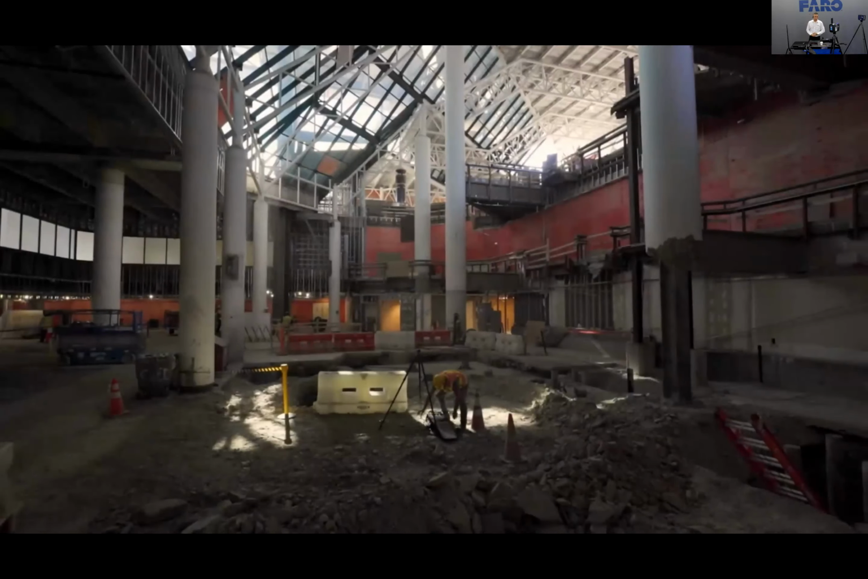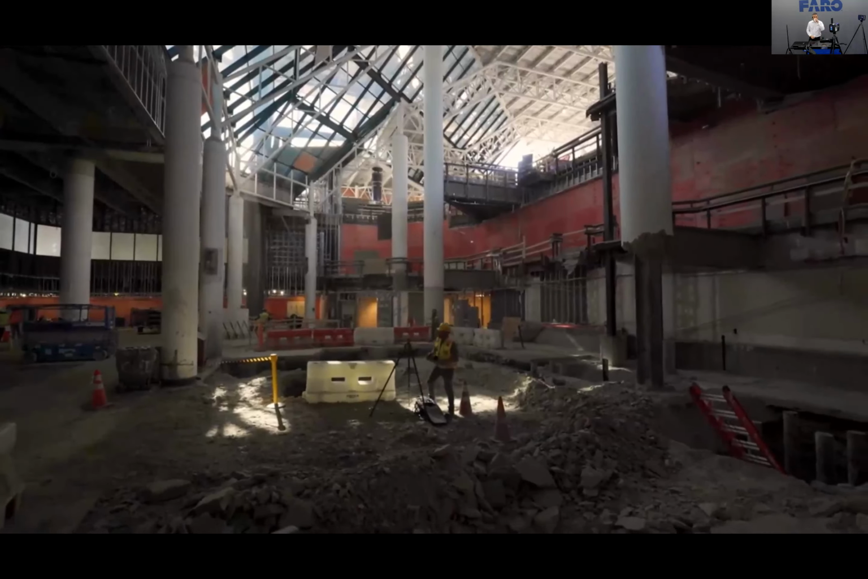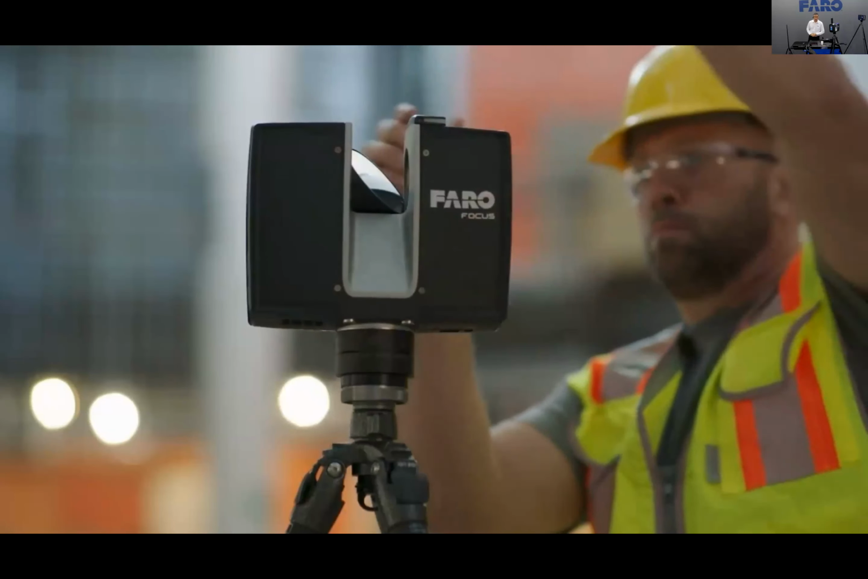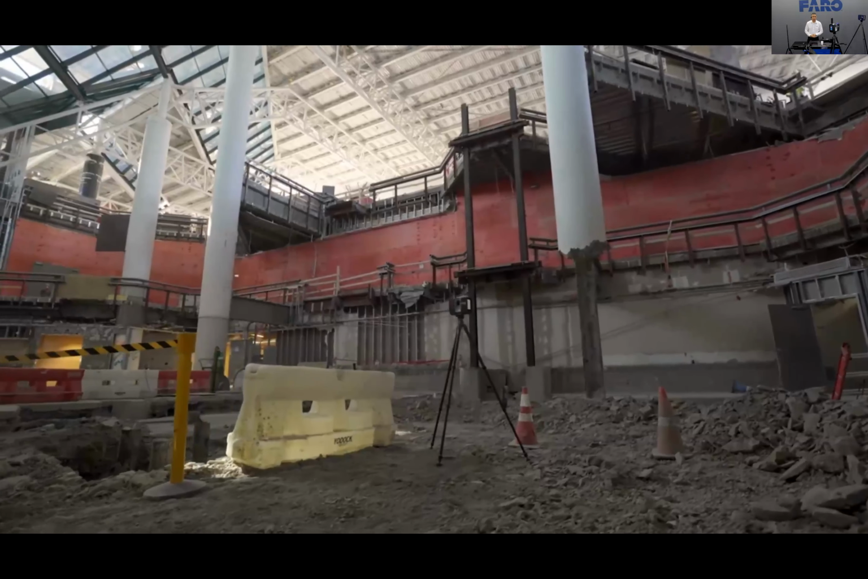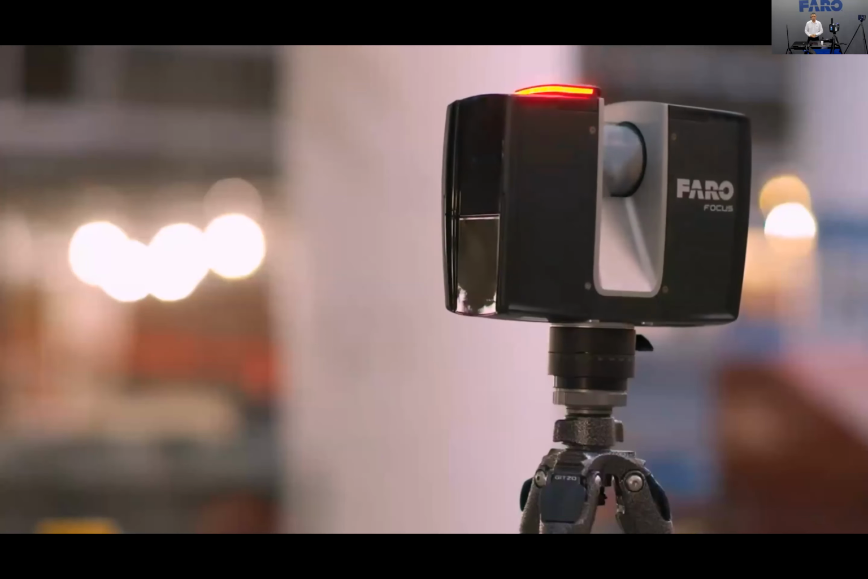The newest Faro Focus laser scanner is here, a next-generation reality capture device that delivers faster scans and better results, all housed in the durable casing users trust. The Focus Premium laser scanner is built to withstand tough construction environments and is compact enough to go anywhere.